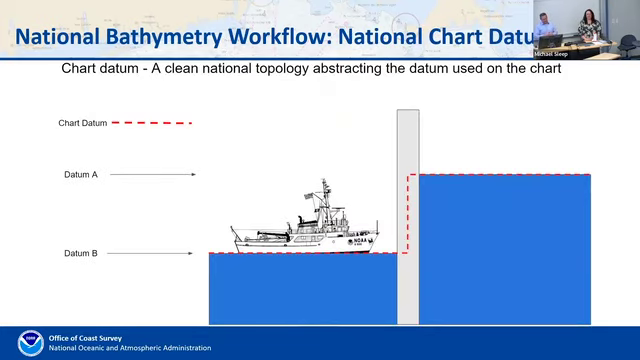The other thing that we think is really important, not just for the NBS but to facilitate precision marine navigation, is the concept of a chart datum. This isn't a datum in the sense that NGS is going to define it. It's really an abstraction layer where chart datum is represented by both datum B and datum A, just with different topology in terms of where they are expressed. If you're on either side of a dam, there is a chart datum, but it is one thing. You could put on a chart, or on the bathymetry, that this is chart datum.